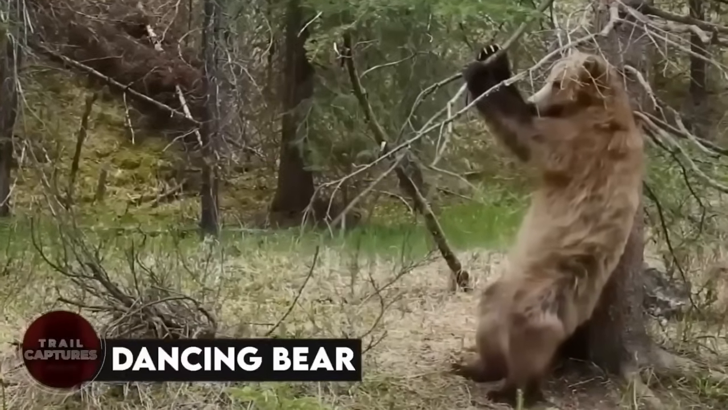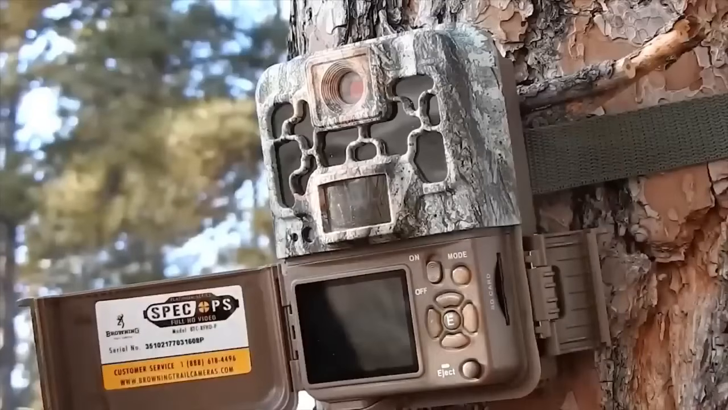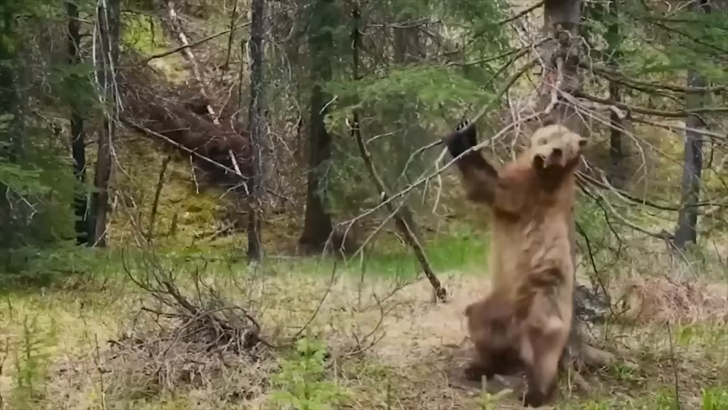Dancing bear. The Wildlife Channel put cameras in the jungle to see the animals there. They were hoping to film them doing normal things, but what the camera showed was surprising. The bears they caught on camera were dancing and moving their bodies like Shakira.